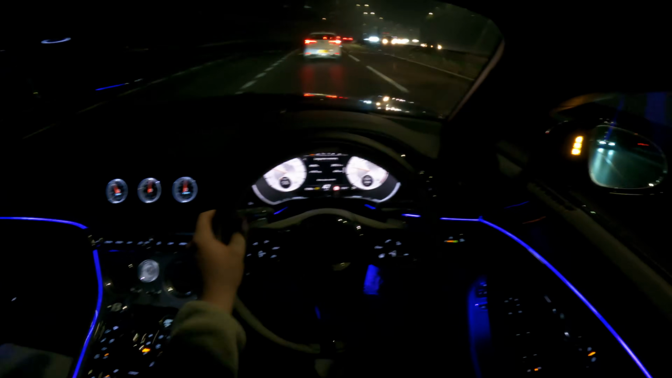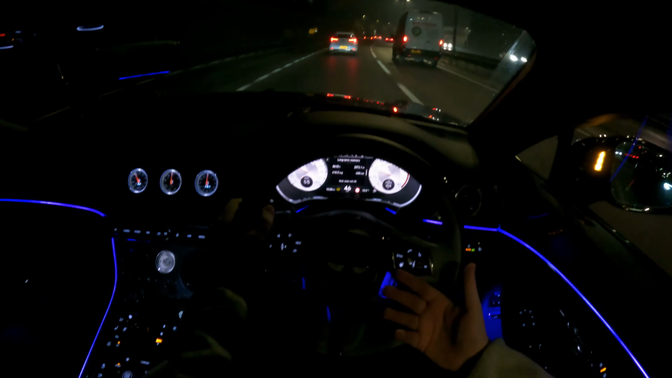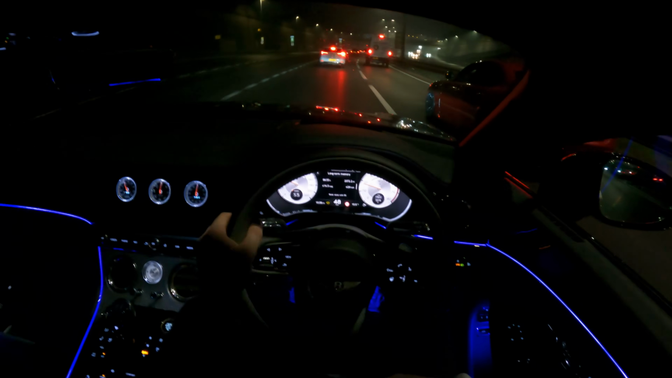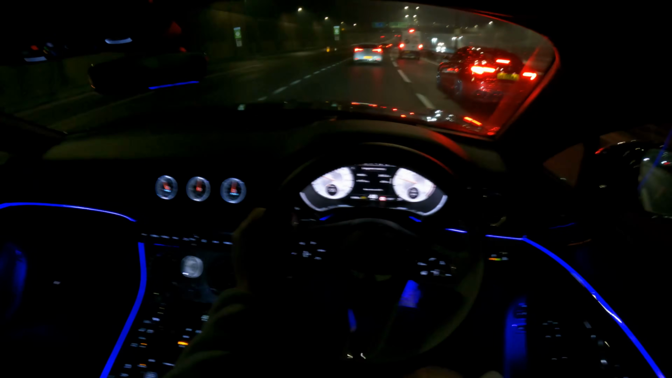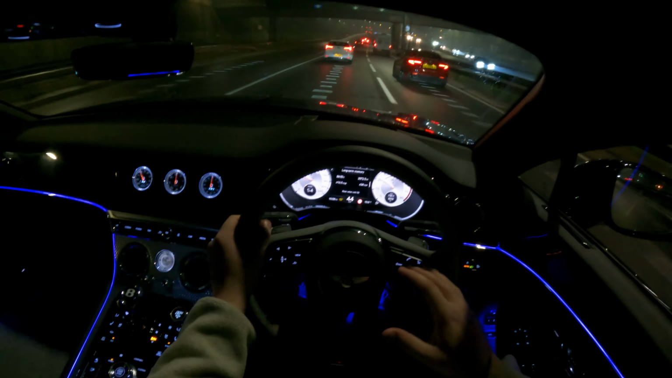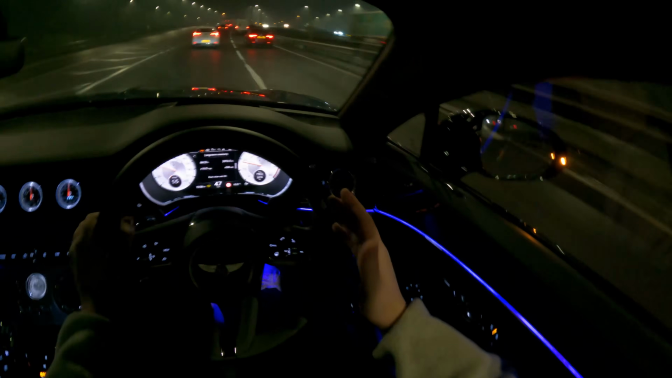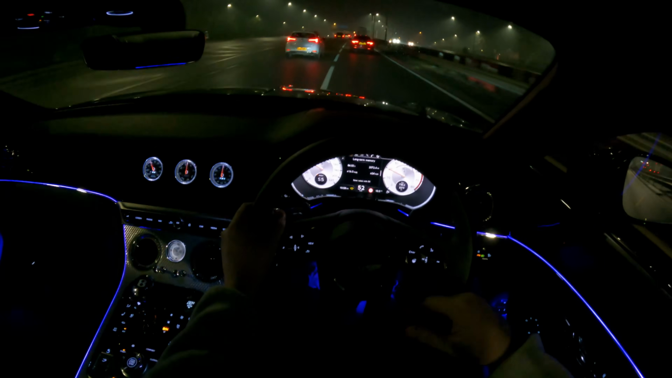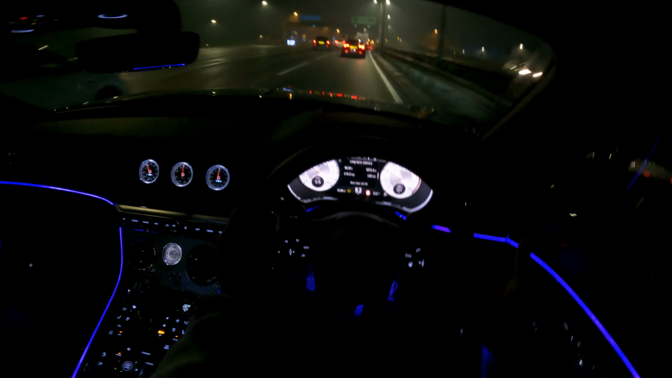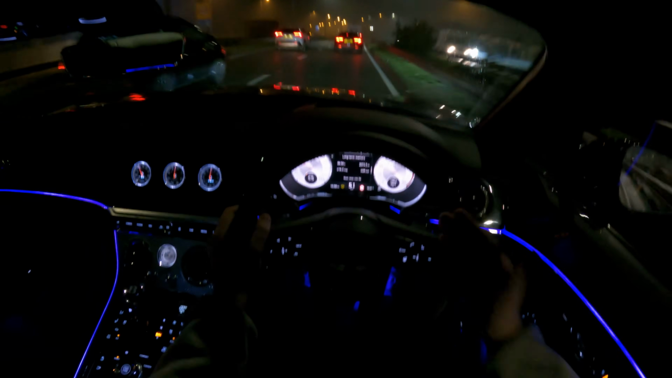It's ridiculous. 3.9 seconds 0 to 60 in a 2.3 ton car is wild. Actually wild what this car does. But I love it. I love driving it. It's by far my favorite Bentley to drive. I've driven all of them, lucky for me to say, and this is by far my favorite one to drive so far. W12 engine, 6 liters, 650 horsepower and 900 Newton meters of torque.